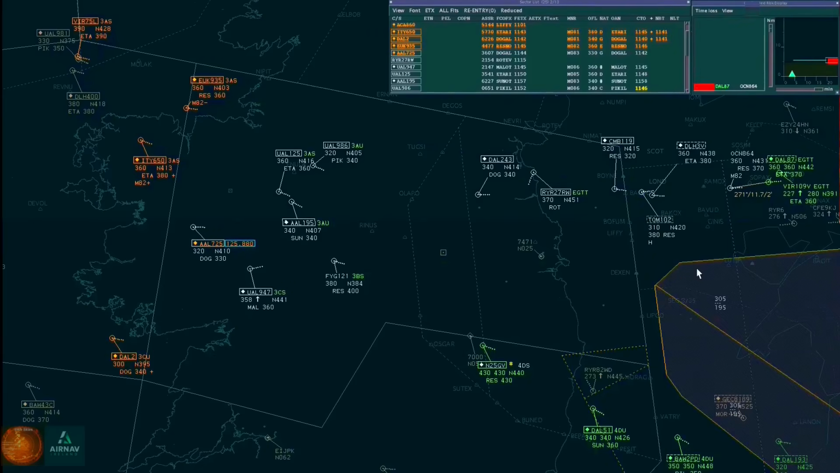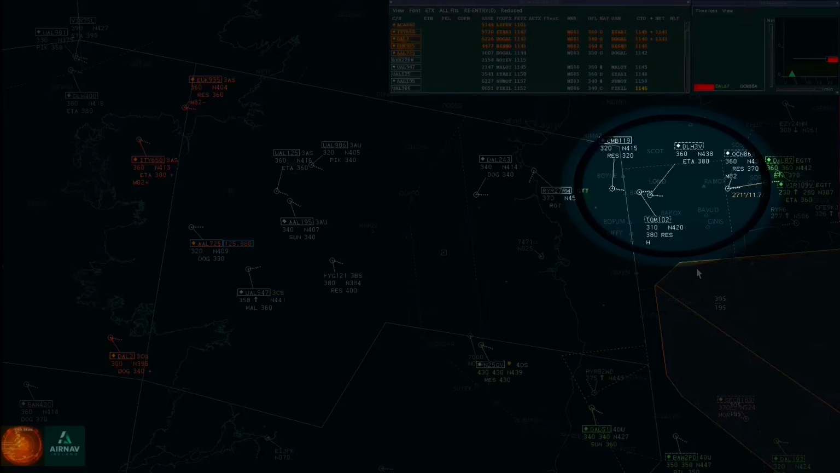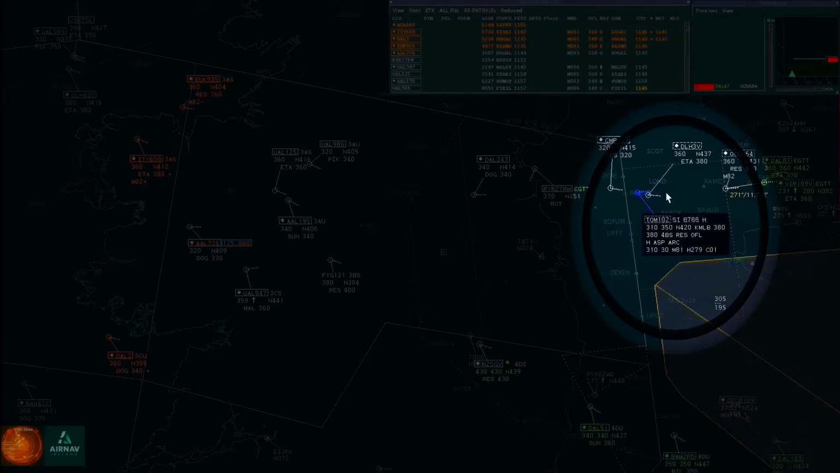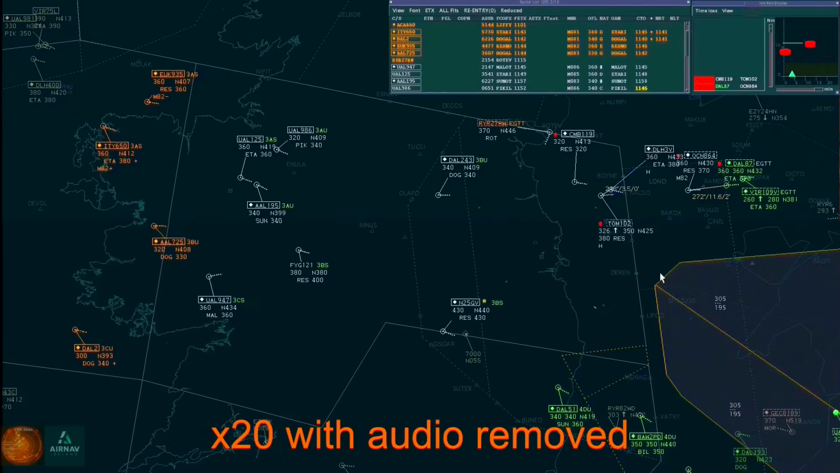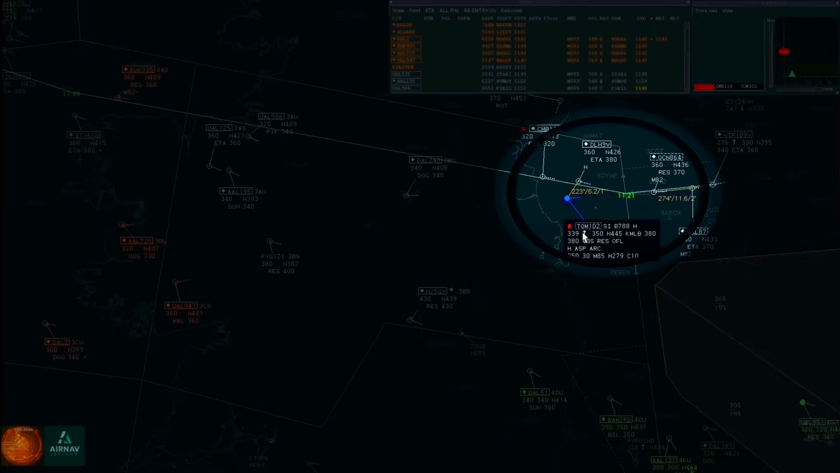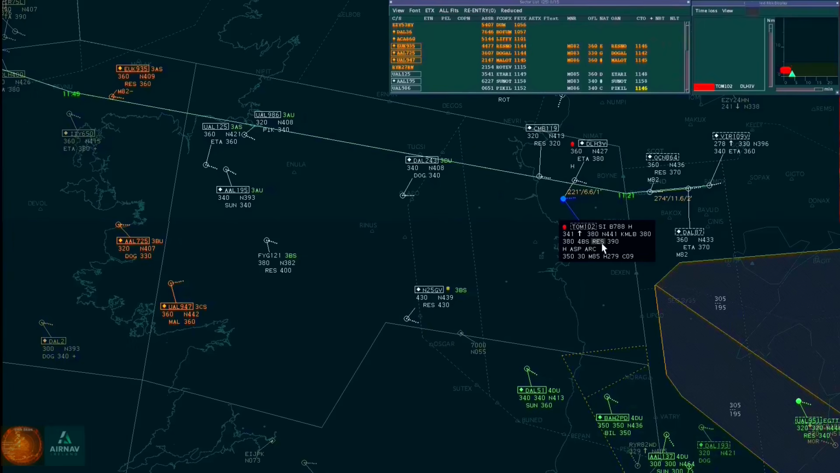Tomjet 102, Shannon, climb initially to flight level 350. Climb flight level 350, Tomjet 102. Tomjet 102 is climbed to flight level 380 with a QDM of 6.8 nautical miles, and the heading is adjusted towards Resno. Tomjet 102, Shannon, climb to flight level 380. Flight level 380, Tomjet 102.